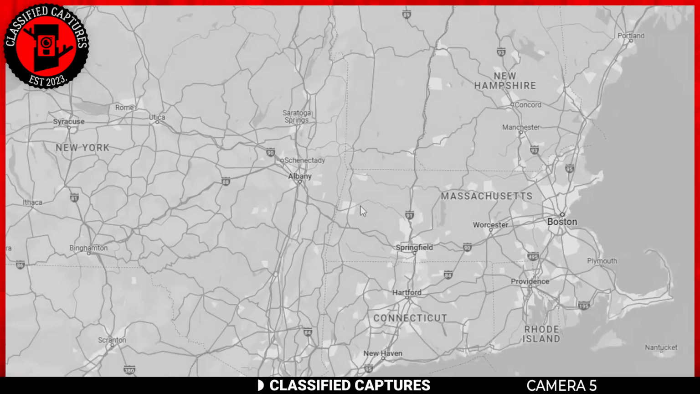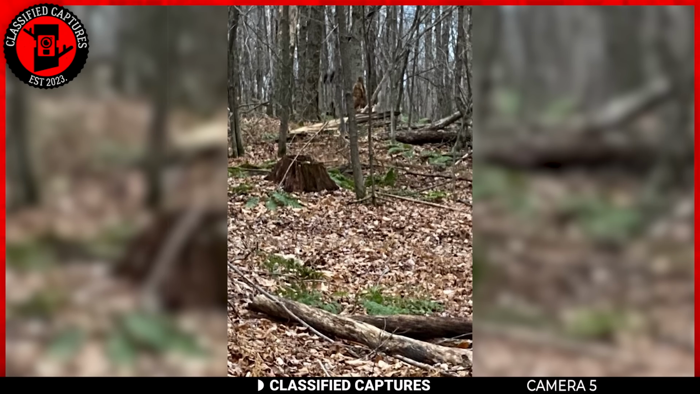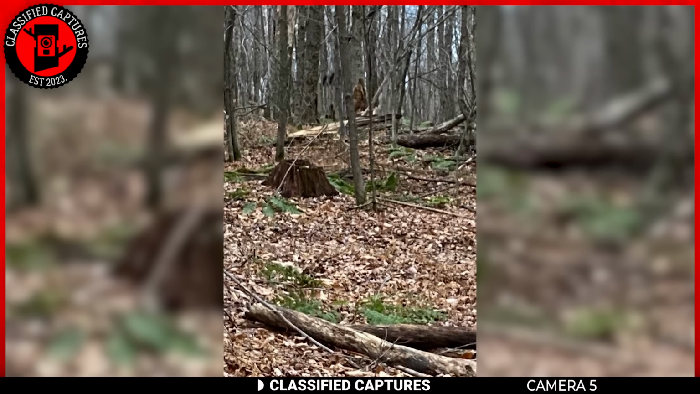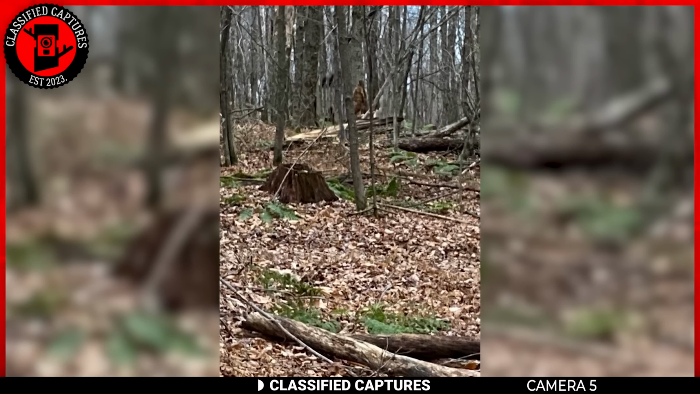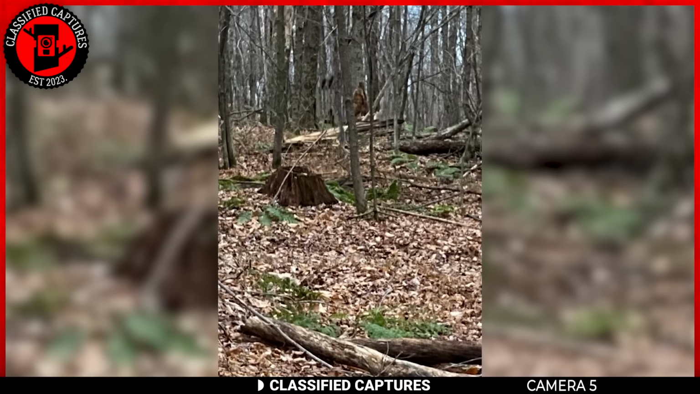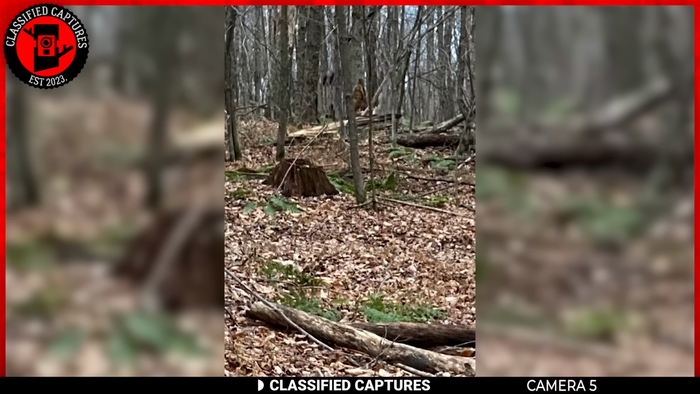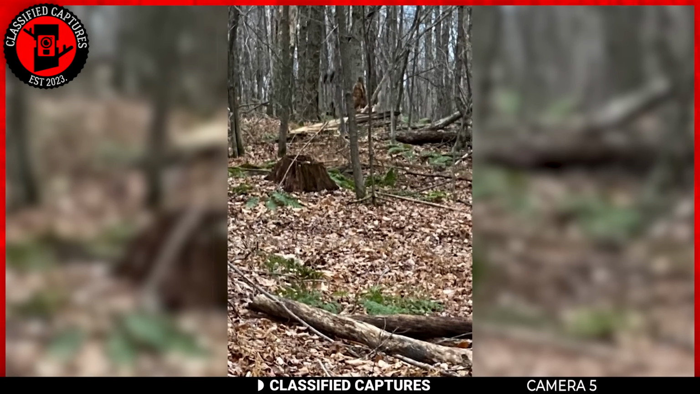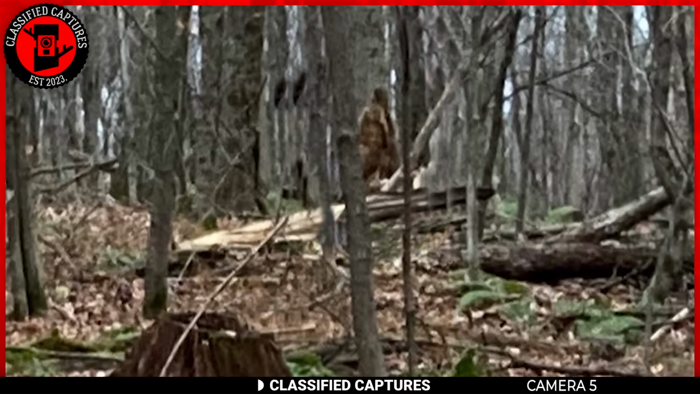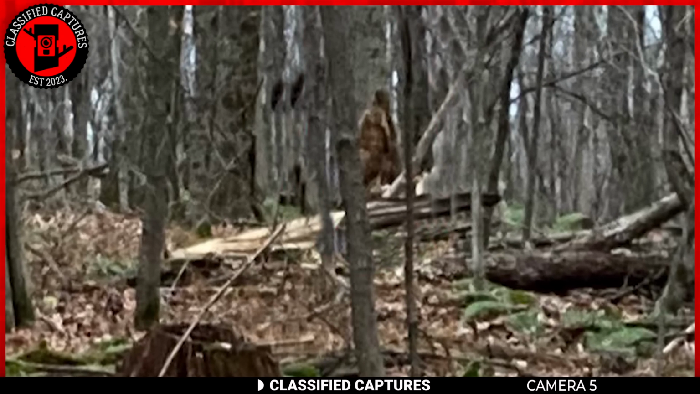In western Massachusetts, a hunter recently had an intriguing encounter that left him questioning whether he had stumbled upon a legendary creature or a simple tree branch. The creature was standing among some broken tree branches, so he was not sure if what he saw was a Bigfoot or a tree branch. It was brown, and he was about 7 feet or more, making it look like one of the branches.